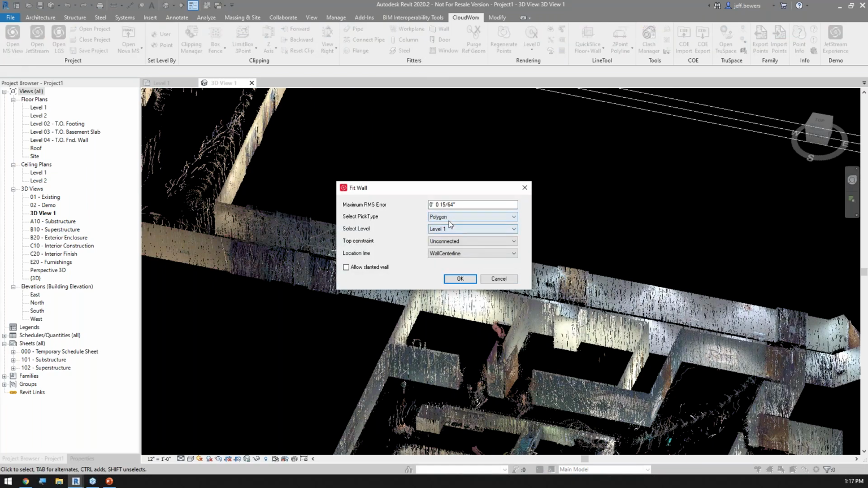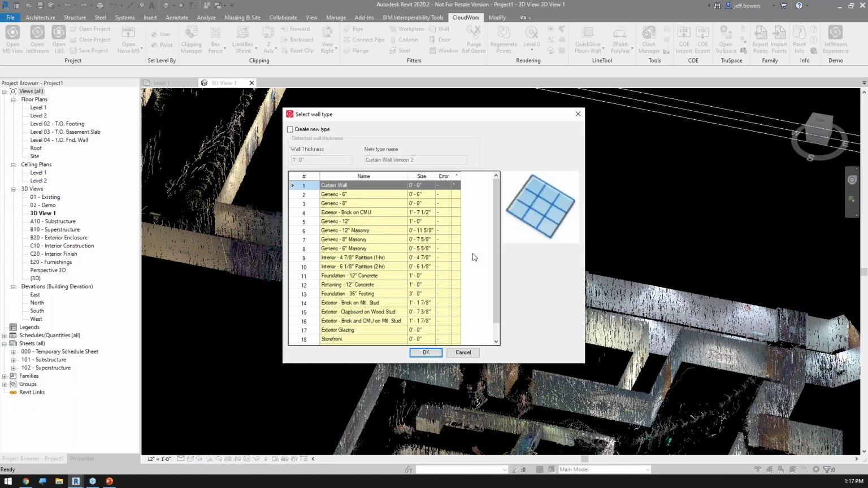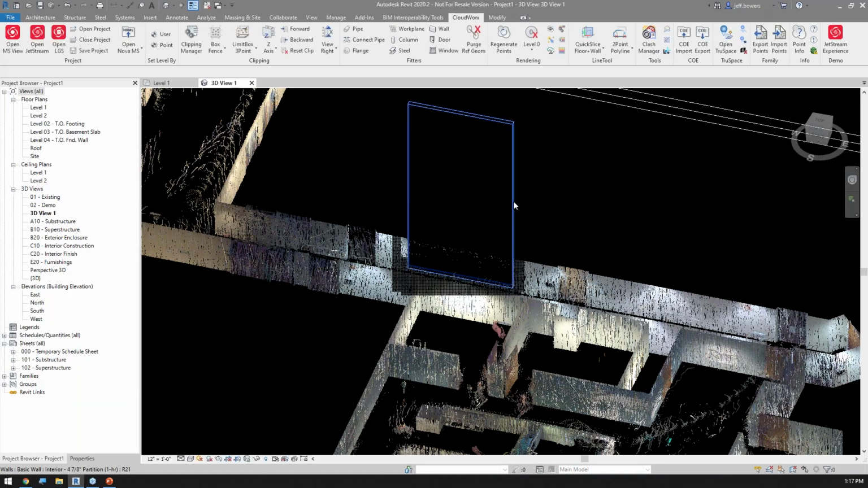Wall. I'm going to do a polygon. We'll do wall finish face interior, and I'll just do a quick polyline around the surface of that wall. We'll come down, we'll give it which one it wants it to be, hit OK. That wall is now placed. All right, so just that easy. I'm not tracing, I'm utilizing the data that we collected.